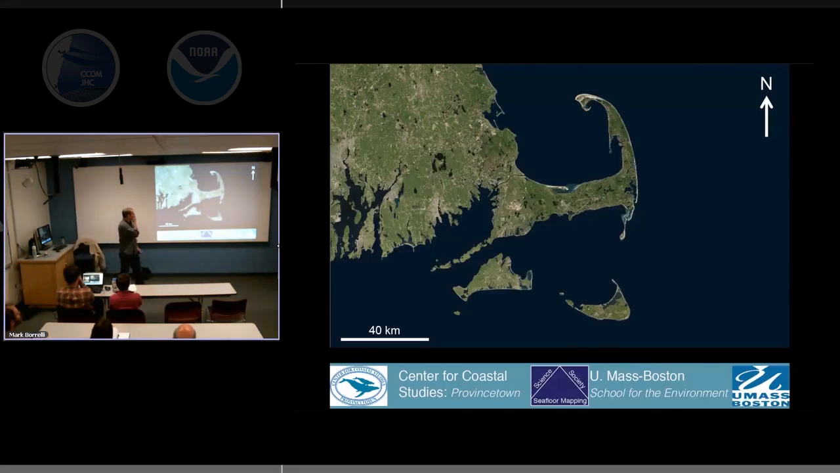So another one that we'll talk about here. There's a multiple inlet system down at the elbow of Cape Cod. It's in Chatham. It's a really, really interesting place. Go through these slides here.